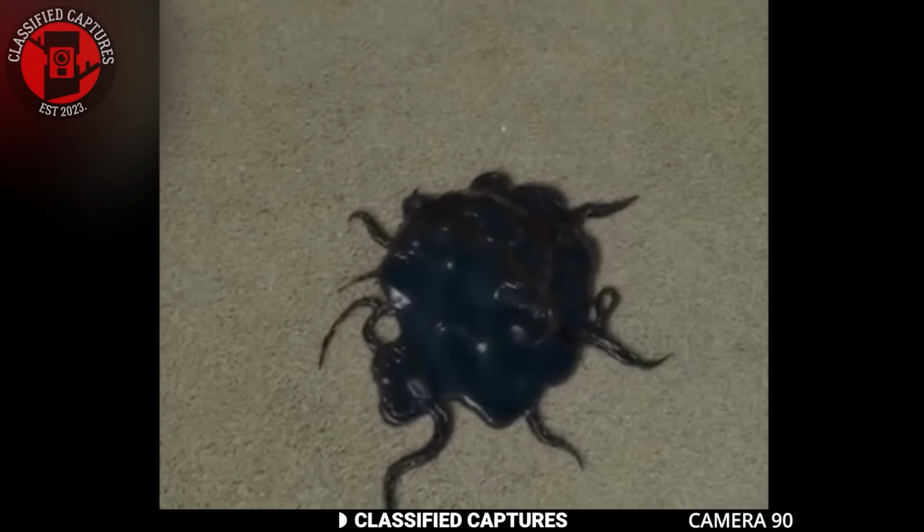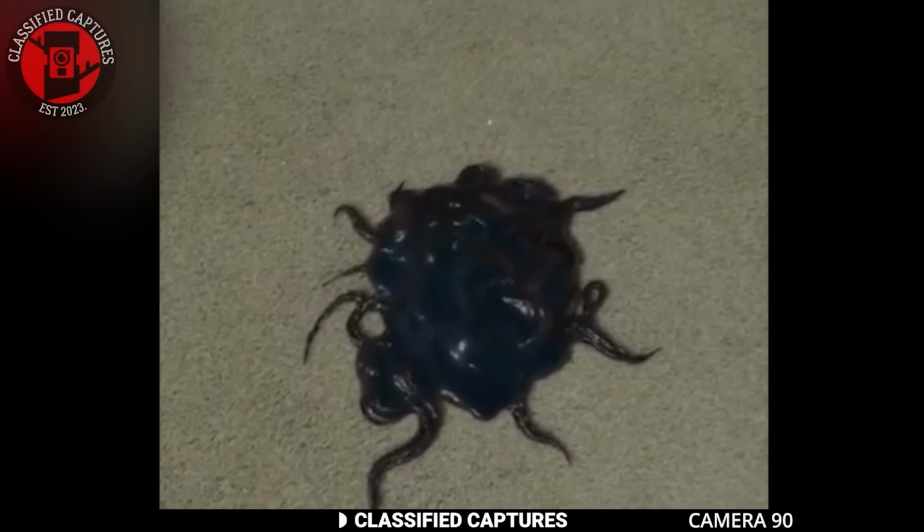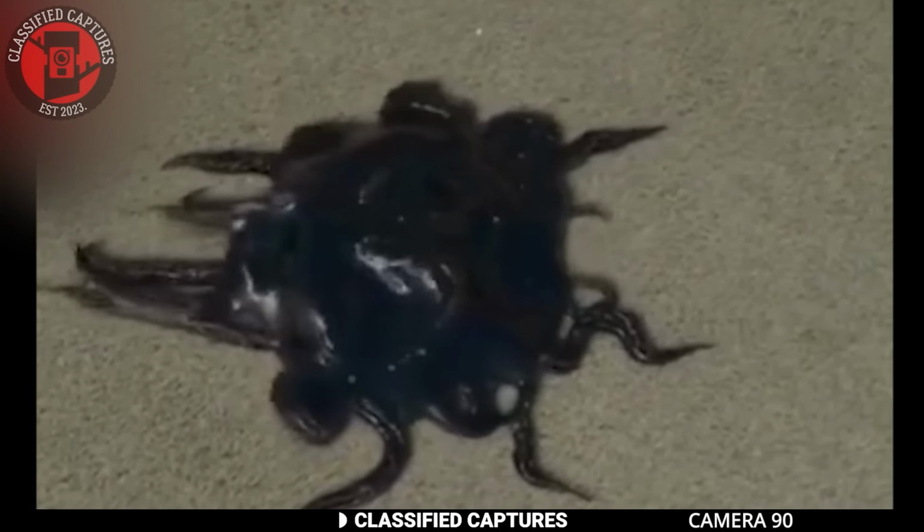This creature was spotted on the ground in Las Vegas, and it's unlike anything you've seen before. Imagine a dark, thick liquid, almost like oil, but with one horrifying twist. It's alive. As it moved across the ground, it generated tentacle-like appendages similar to an octopus.